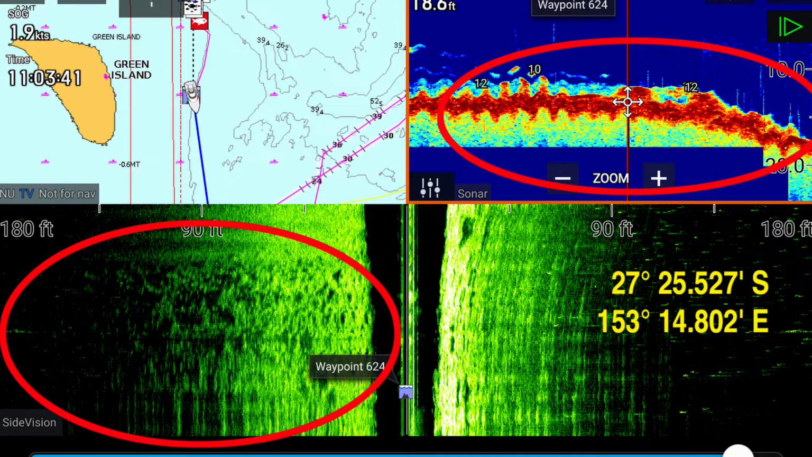You're wanting to target that drop off as the reef disappears. That's where the bigger fish are holding, looking for the bait that's holding over the reef. I've caught a lot of fish that way in these sort of reefs. It's been many, many years since I've fished Green Island, but I would expect you'll still catch them that way. The only thing is, I don't think you're going to catch much when there's a lot of boating activity, because it does scare them.